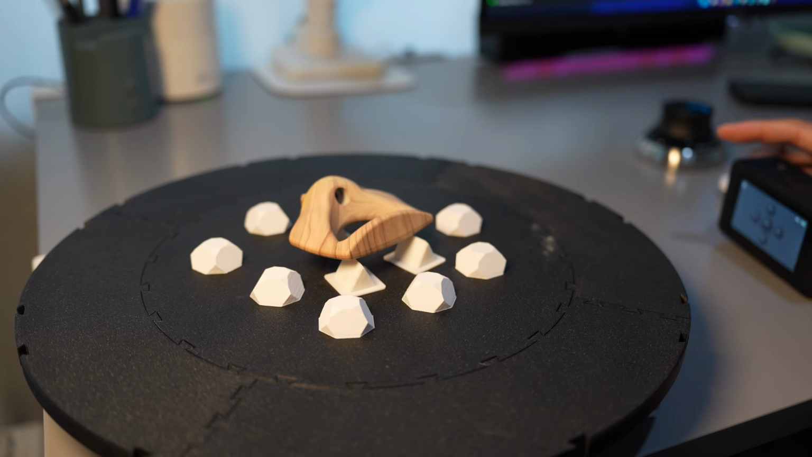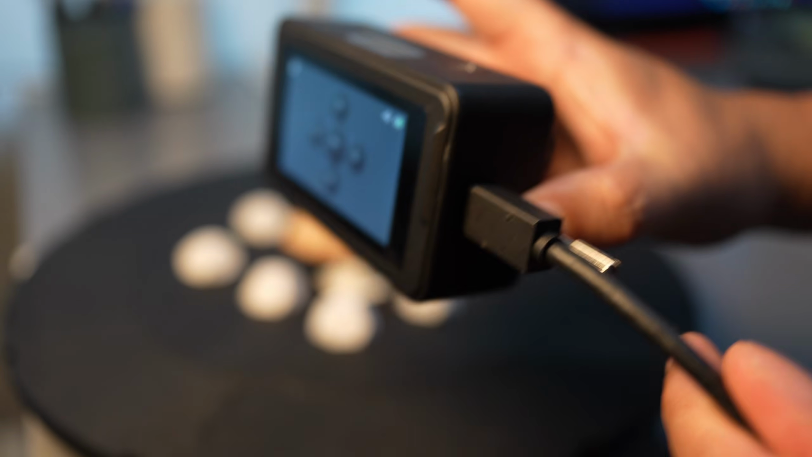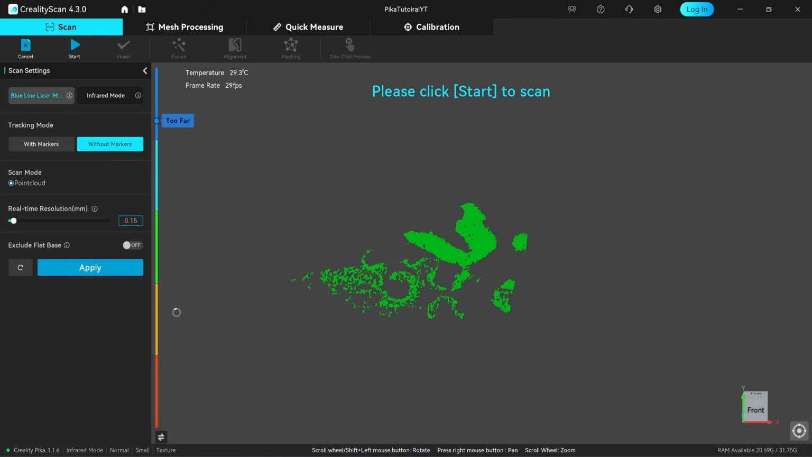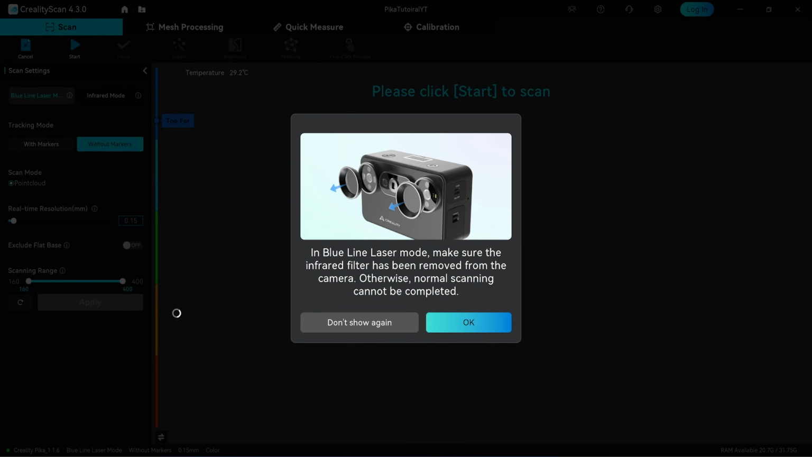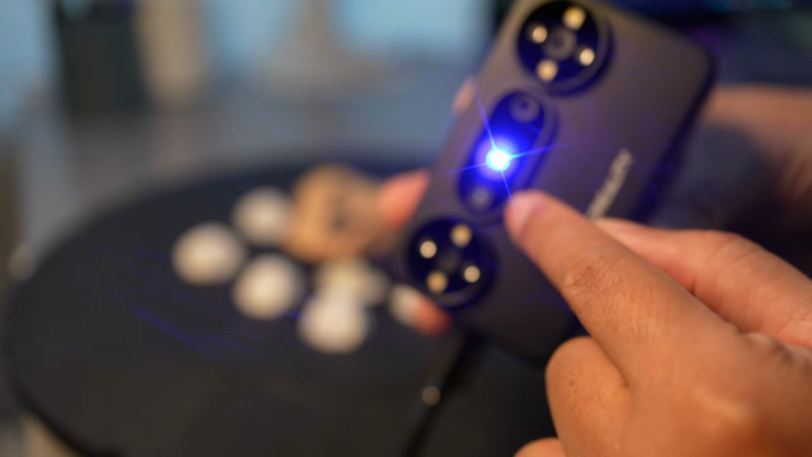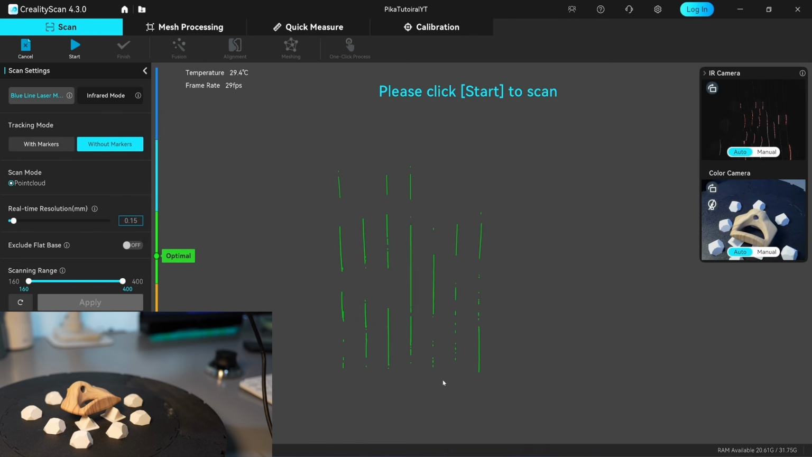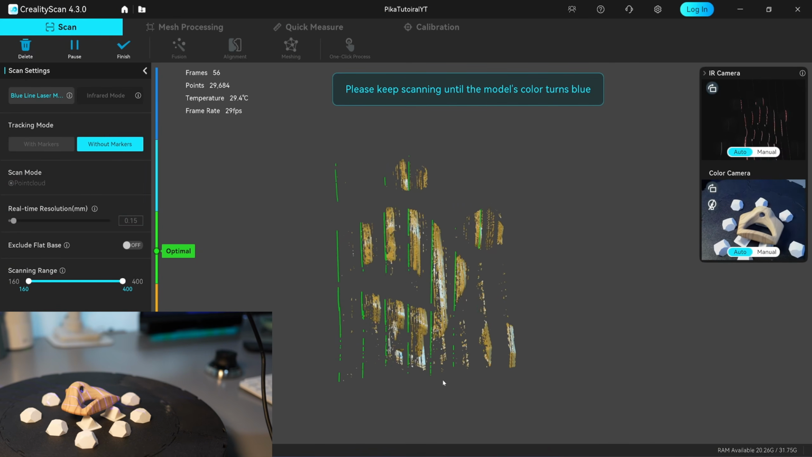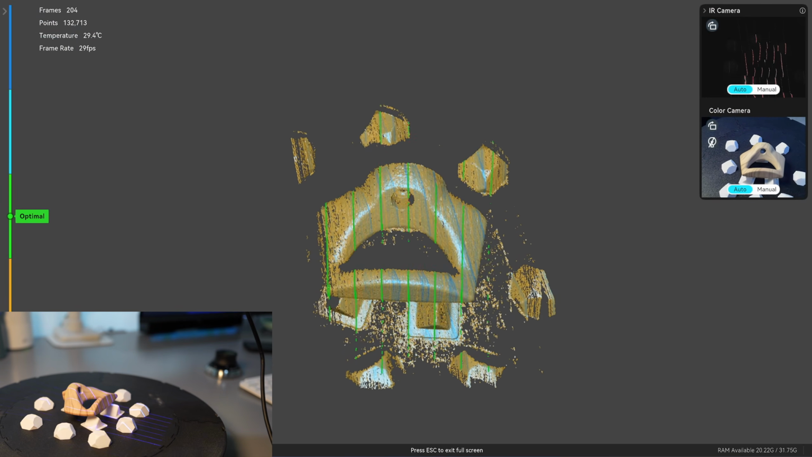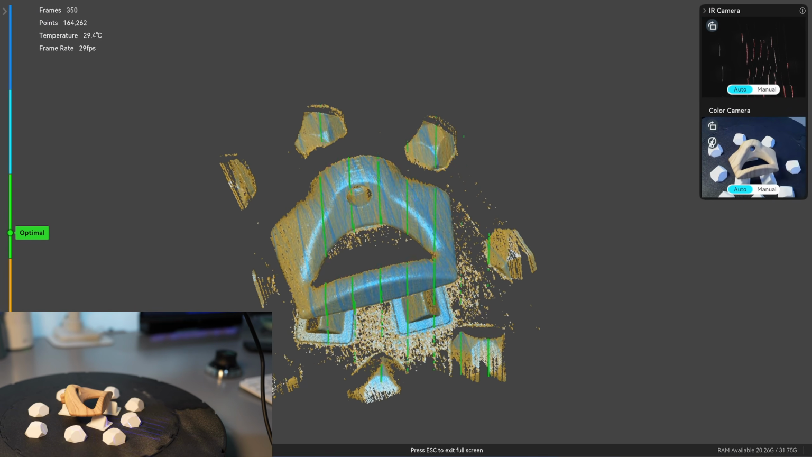Let's move on to markerless laser scanning. In this mode, you will need to connect the scanner using a USB-C cable. Select without markers as the tracking mode. Then click on apply. And it will prompt you to remove the infrared filter. In this mode, both the infrared and laser projectors emit simultaneously. The data feels slower to capture, even though it scans at the same 30 fps as the infrared mode. Each frame is processed more slowly.